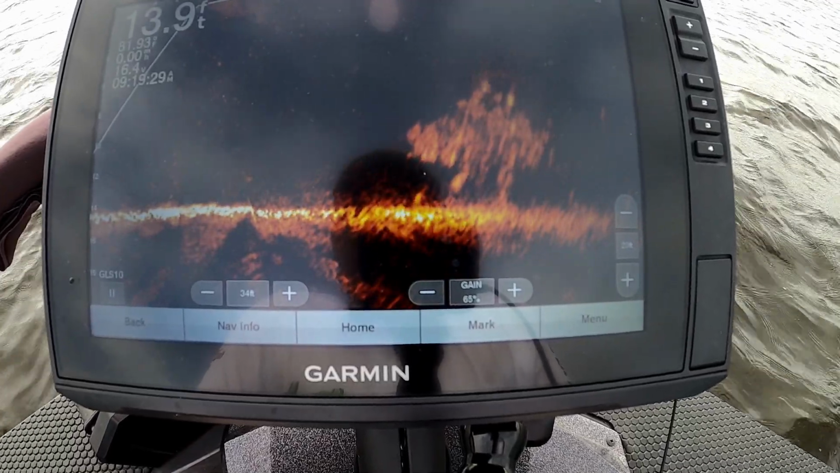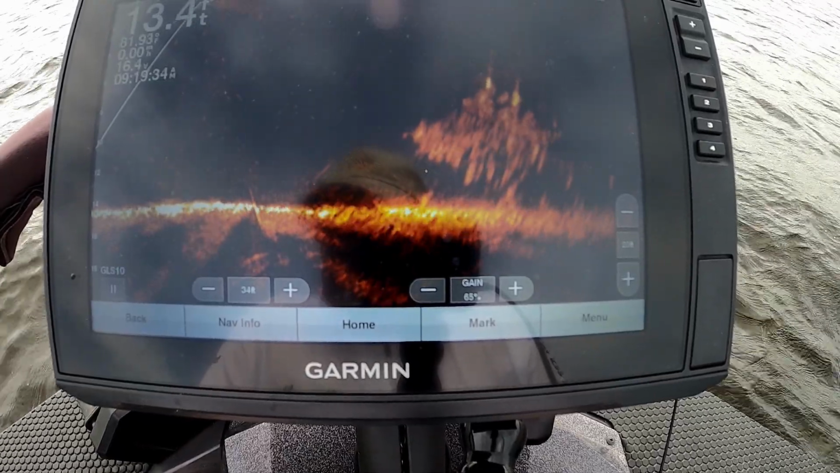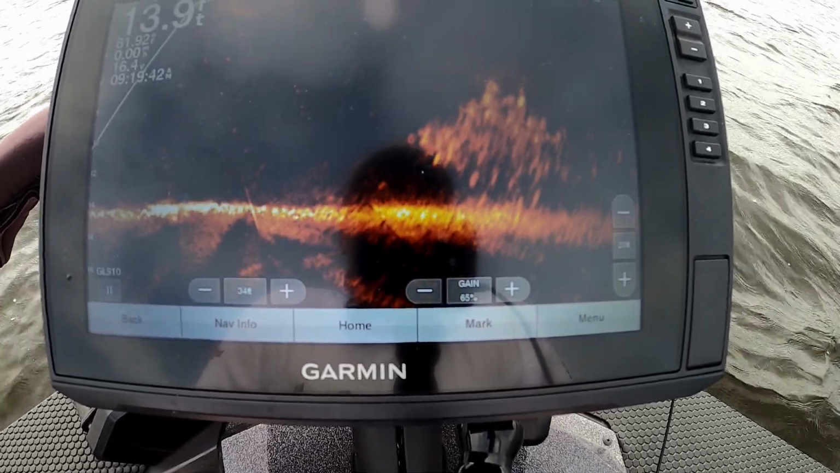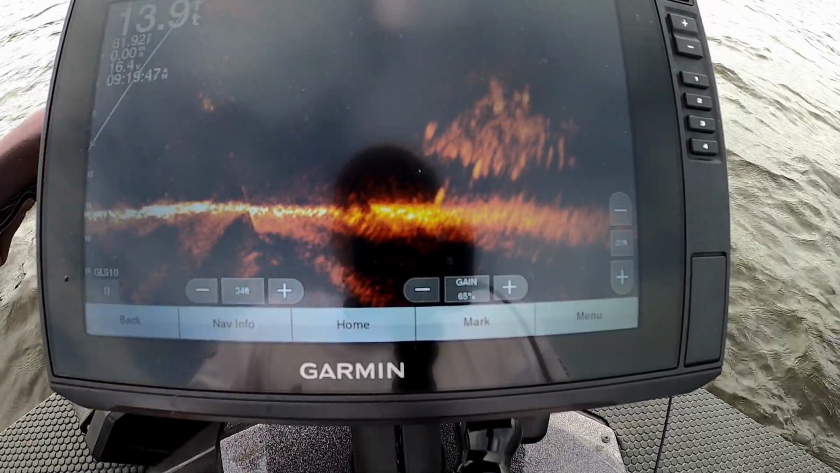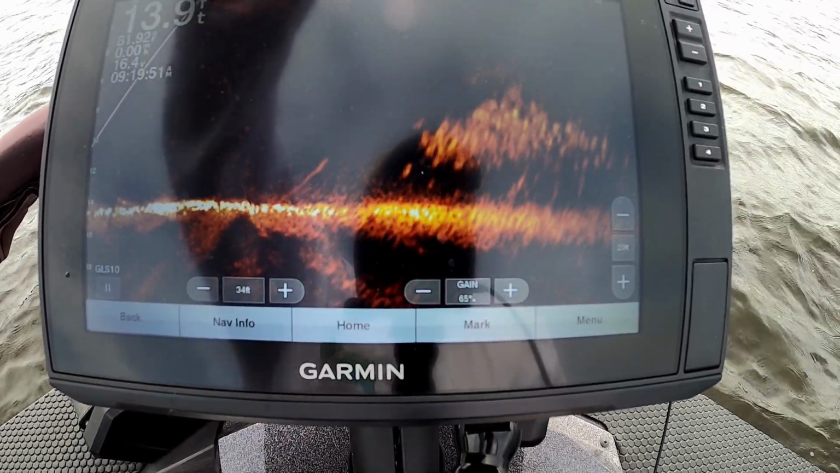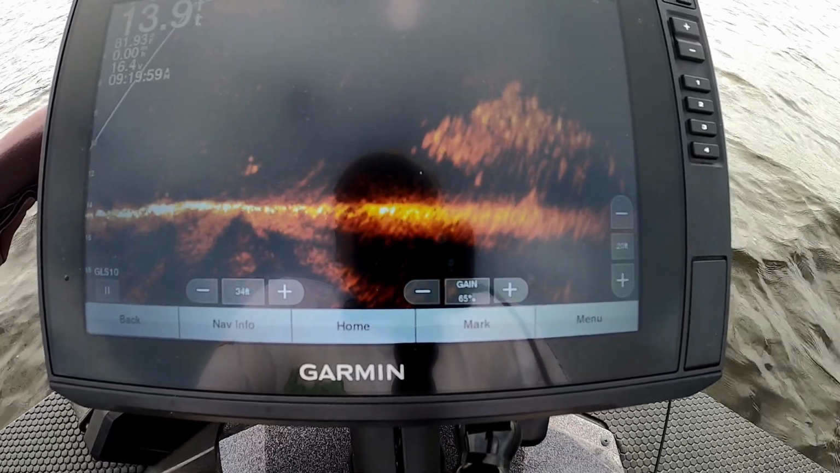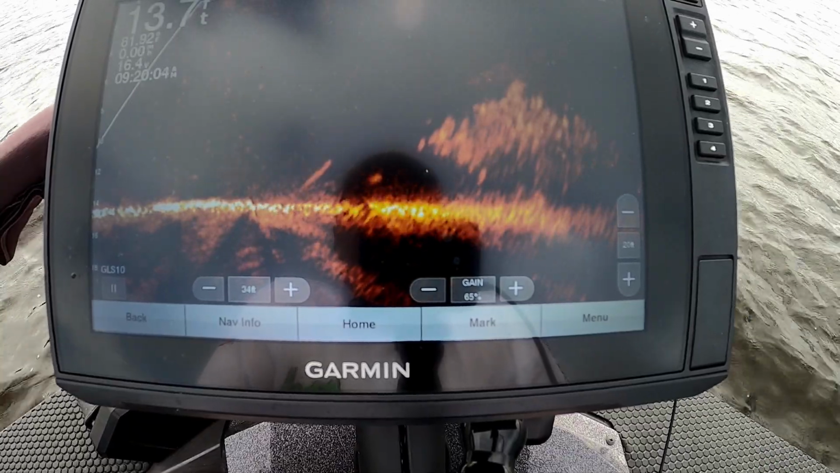I actually have it loud enough that I can hear it out of the water. I can hear it with it down underwater. So it is definitely making some noise down there. Look, got some shad starting to show up. I've not seen any reaction from the crappie. But I do see a few shad starting to stir around down there under the boat.